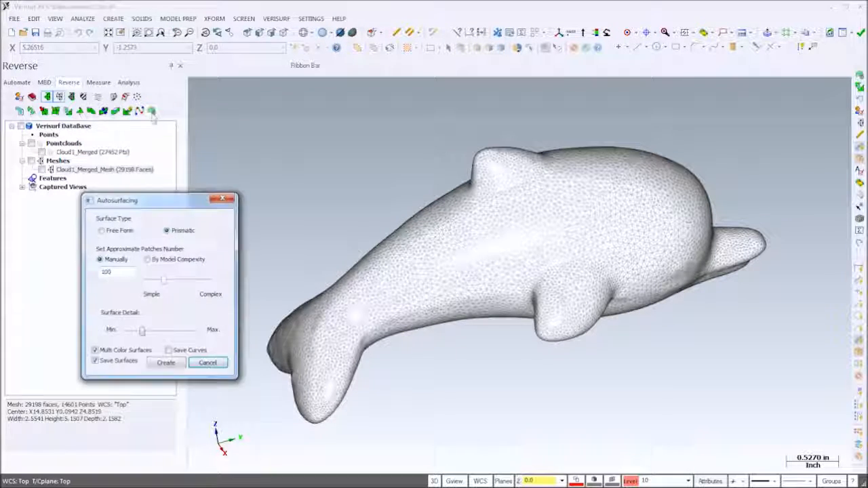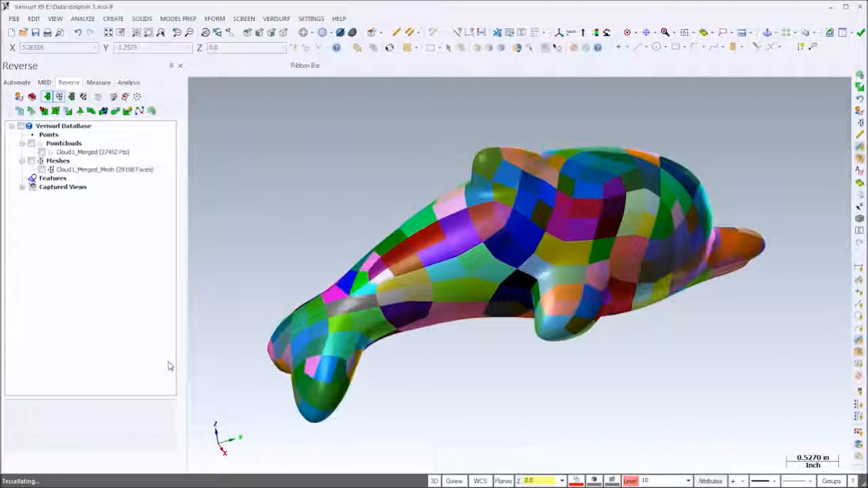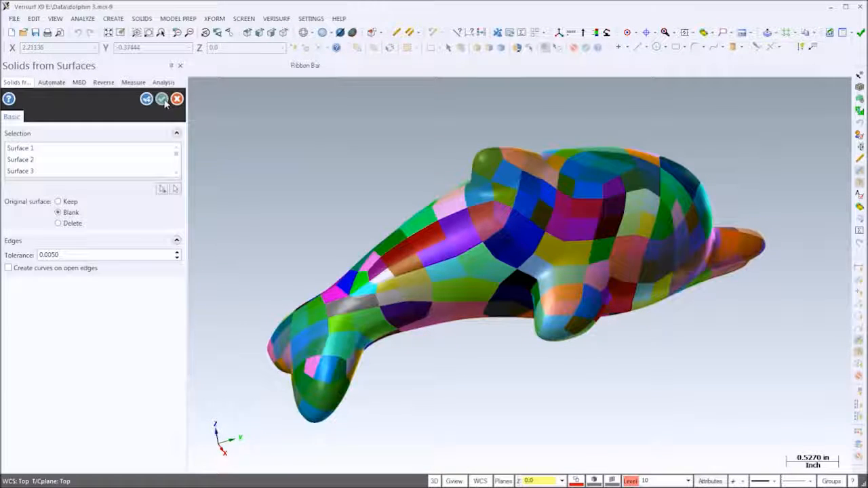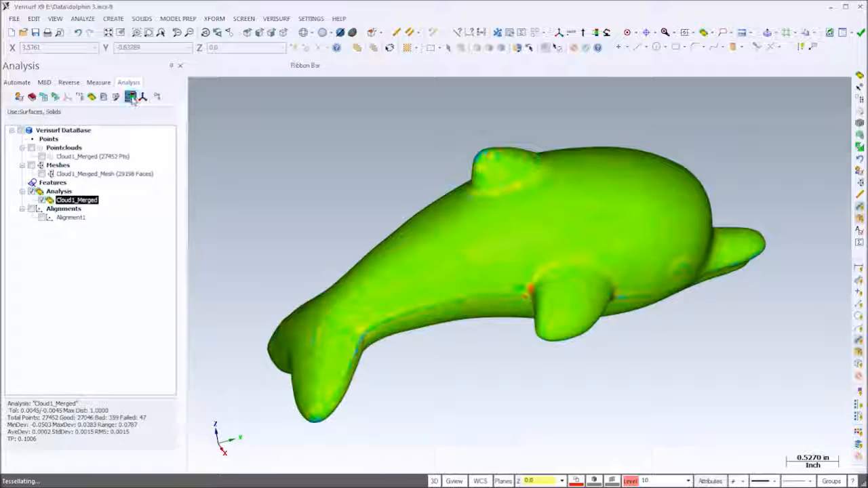The mesh is complete, so I'll run Auto Surface and select simple, freeform surfaces with minimum detail. When I choose Create, VeriSurf automatically generates a model using multiple surface patches, each with a different color. Finally, I'll choose Solid Create from Surfaces to create a solid model of the dolphin. As a final check on the results, I'll use VeriSurf Analysis to compare the original point cloud to the finished model.